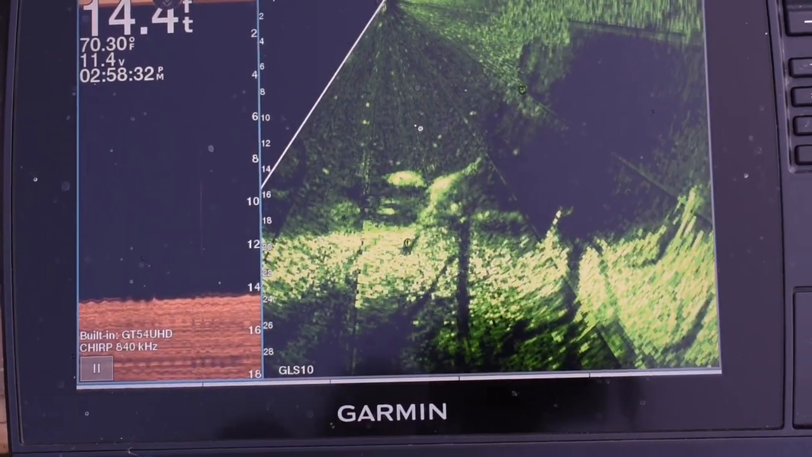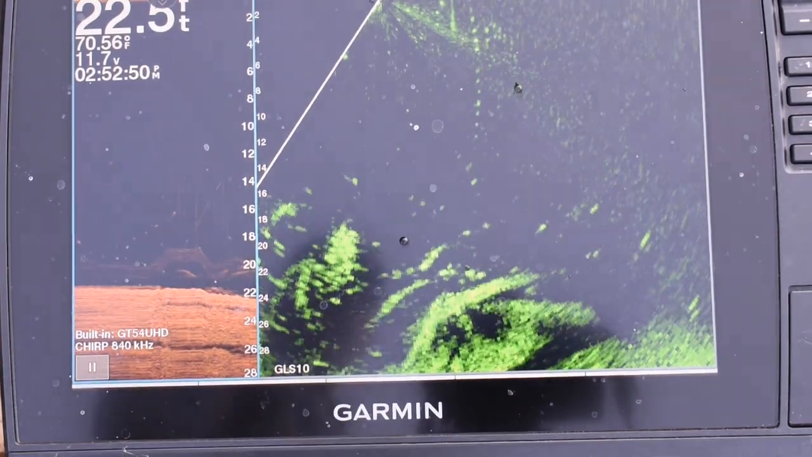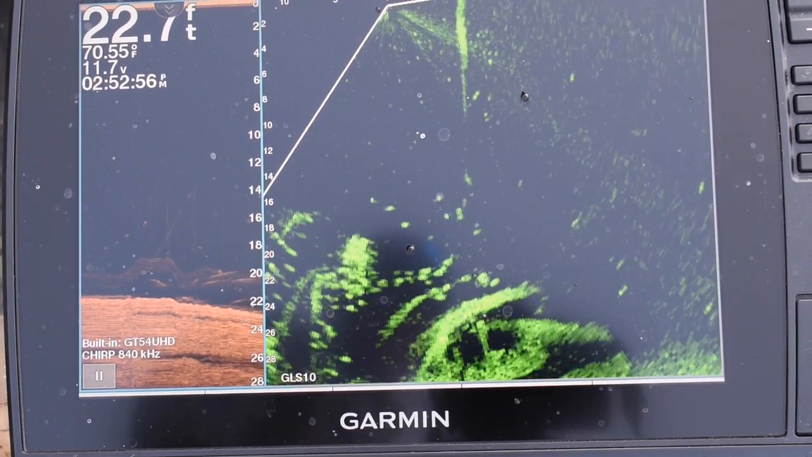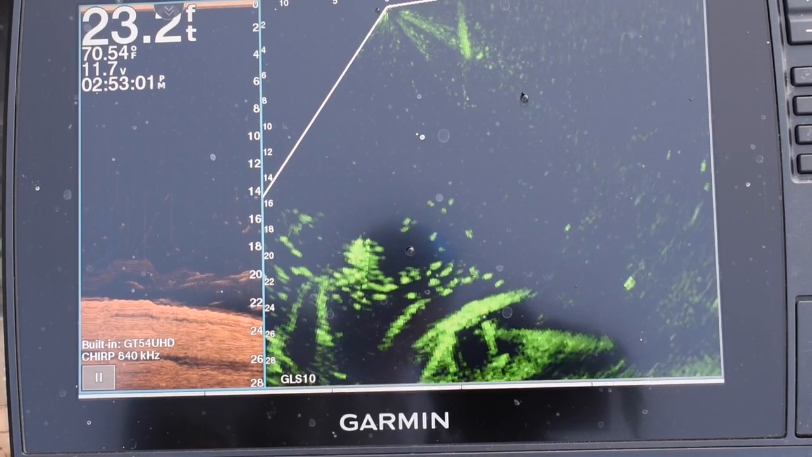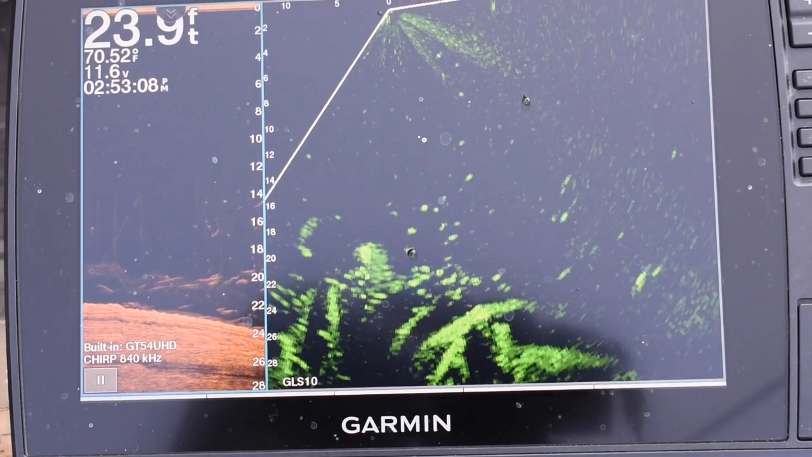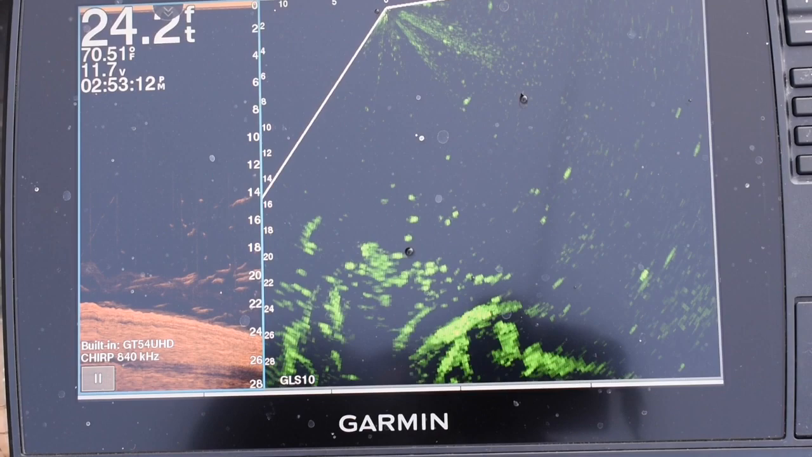And also, I guess for people who may not have Livescope, it gives you an idea of whenever you go across some structure, maybe you can translate what you're seeing on your ClearView or your down imaging, whether you're using Humminbird, Garmin, Lowrance, Raymarine, any type of sonar, but that's using that ClearView type of imaging. You're getting these kind of signatures, and this is what it looks like in real time, what we're seeing with the Livescope.